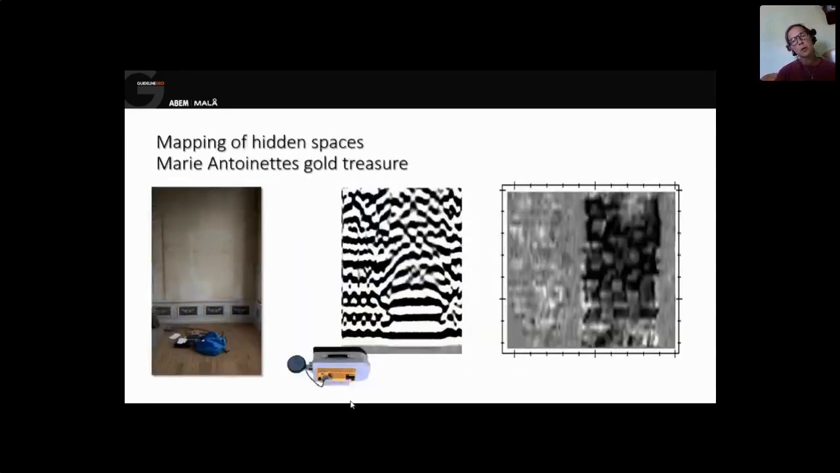You can also use GPR to map different hidden spaces, typical police work. But in this case, it's a Swedish castle where somebody thought that Marie Antoinette's gold treasure was hidden. So we used GPR on several different locations to find hidden spaces behind the walls.